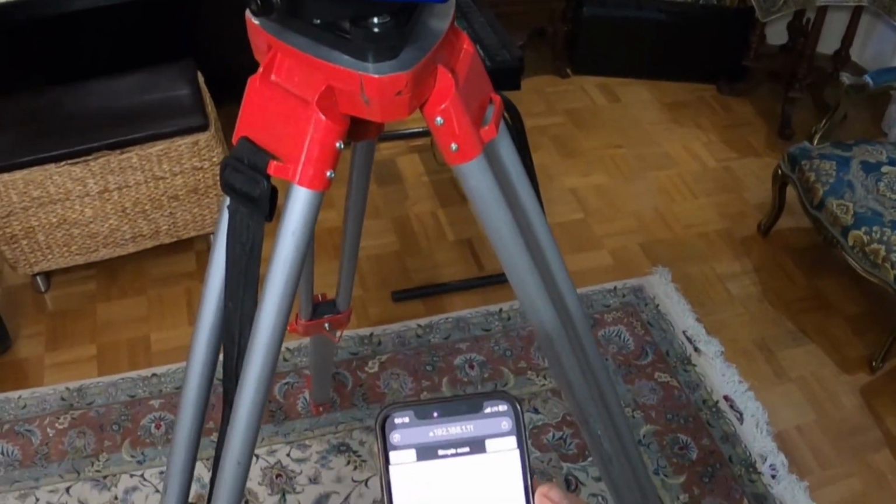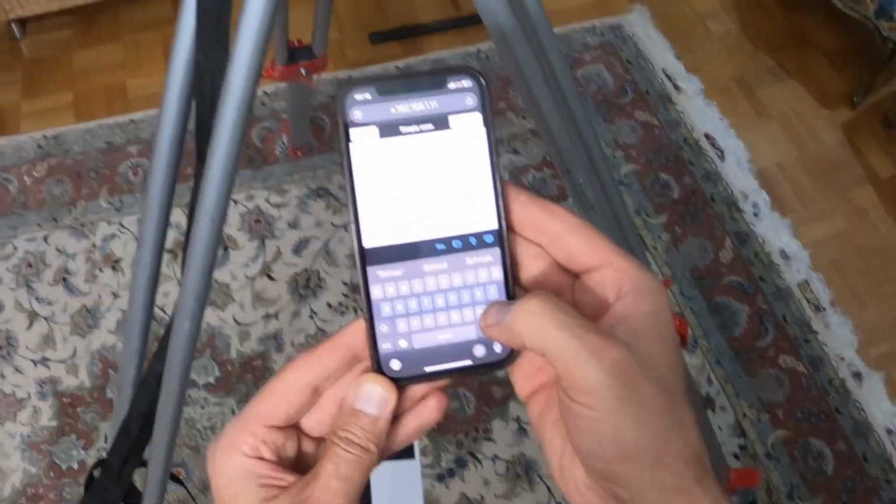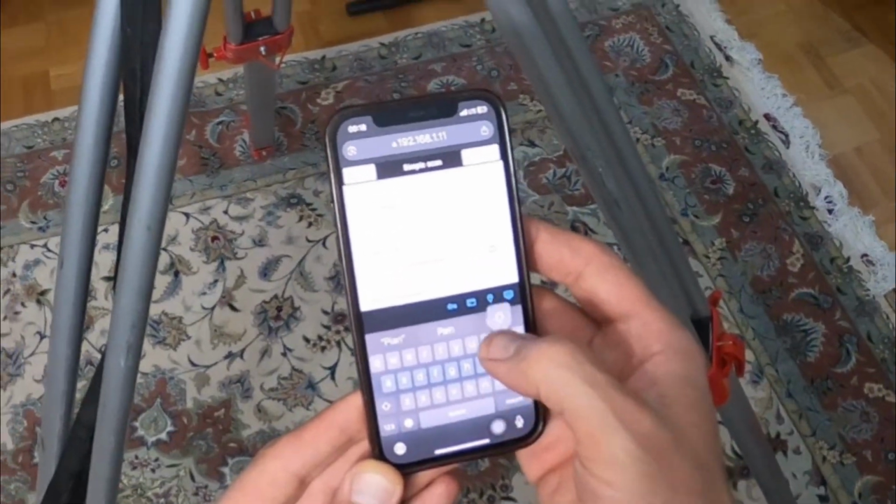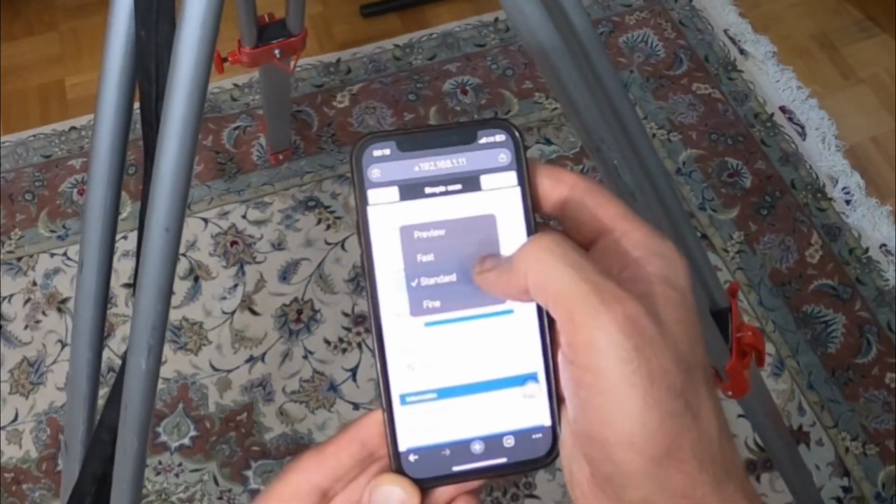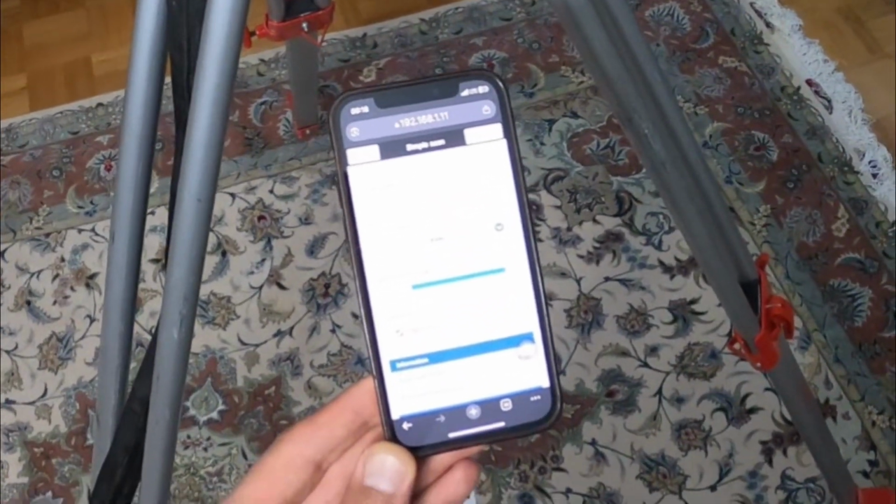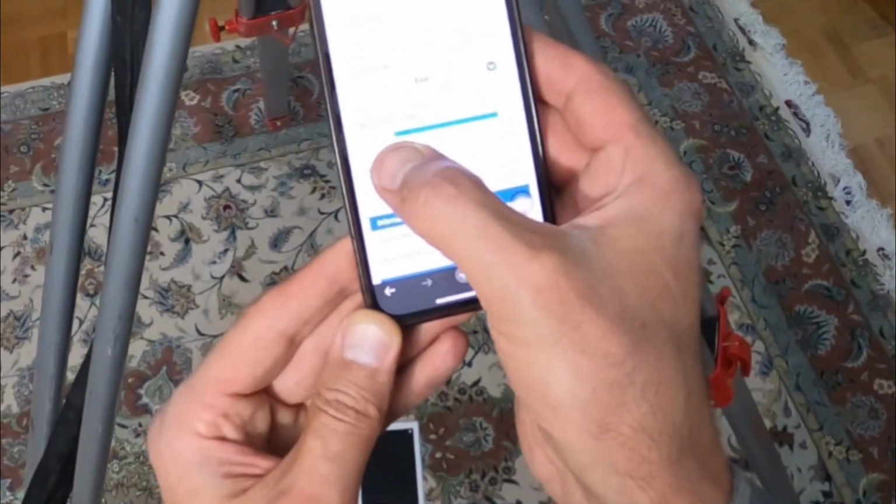There are different methods. For example, let's say I'm just typing here the name of the scan, piano. As you can see, there are different types of scan: preview, fast, standard, fine. The high resolution, the highest resolution, is fine. And then here is the 360 degrees.